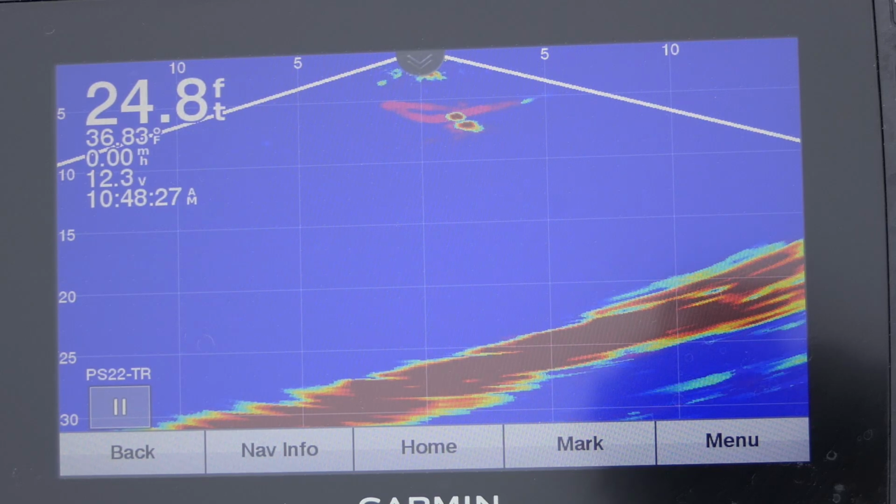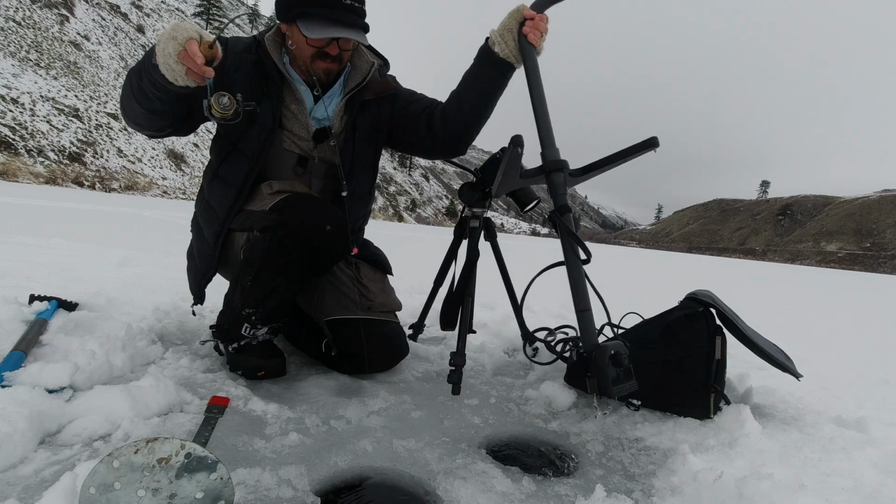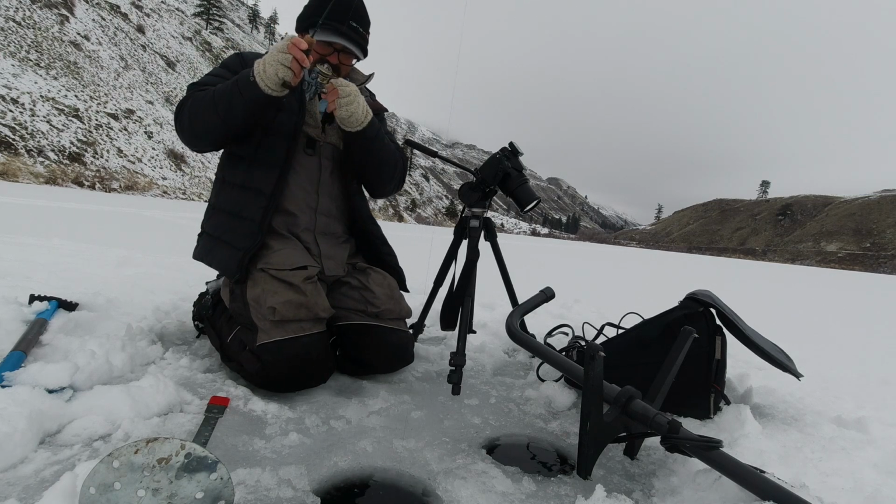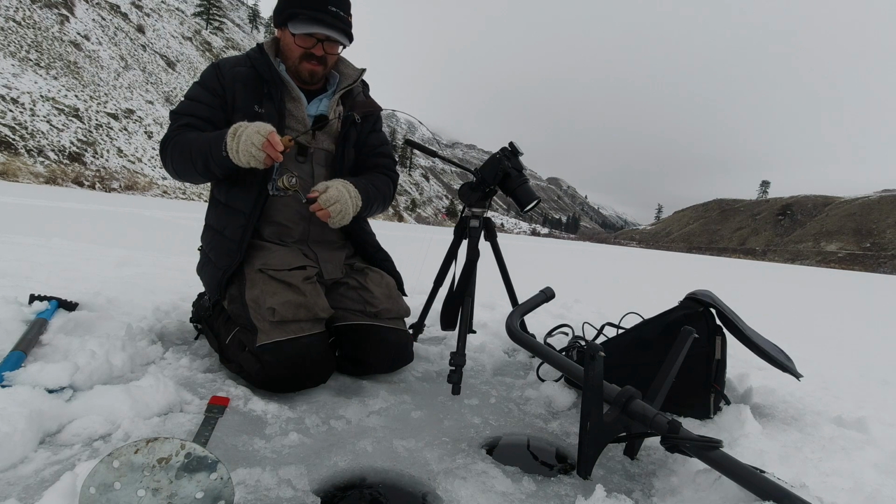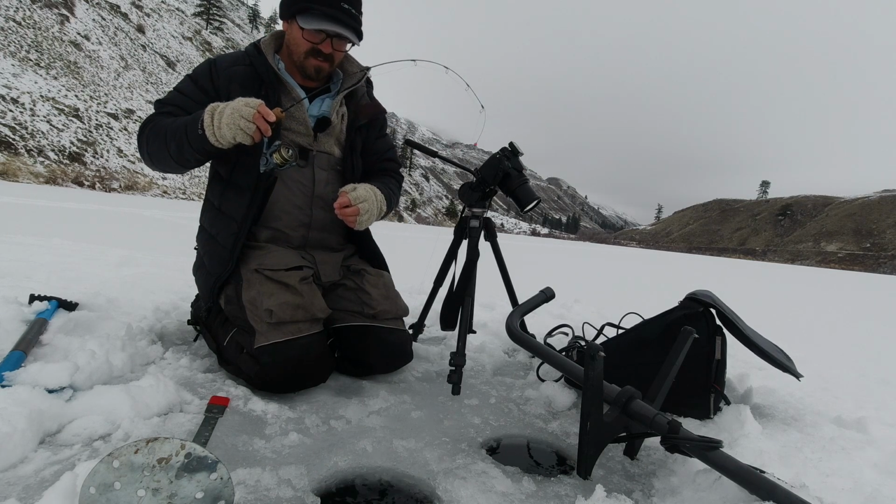Oh, there's a second fish now. Now we got 2. Now we got 3. Some competition here. There we go. A little competition gets everybody going. Nice fish, I think. Ooh, yes, it's a very nice fish. Very nice rainbow. Come on, buddy.